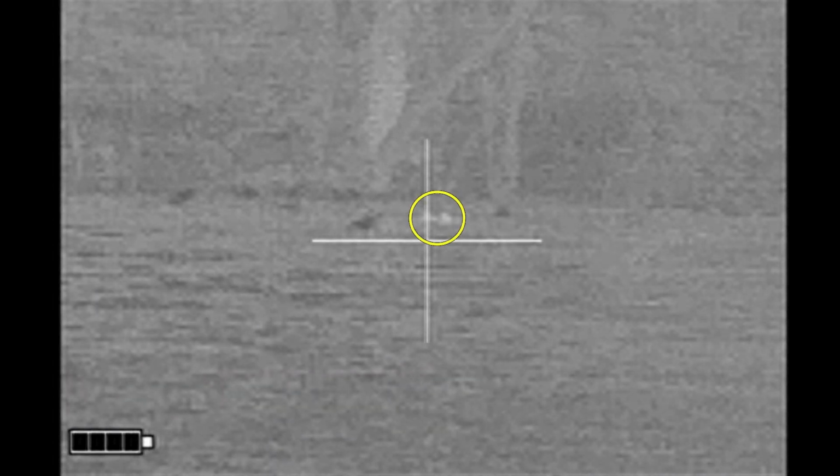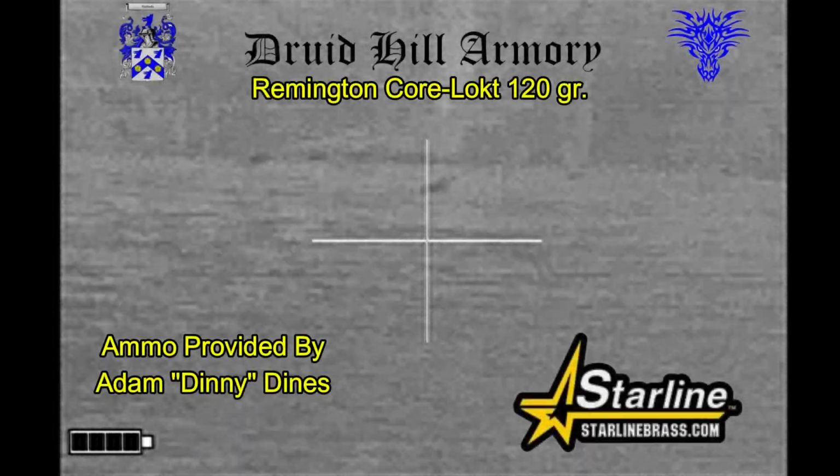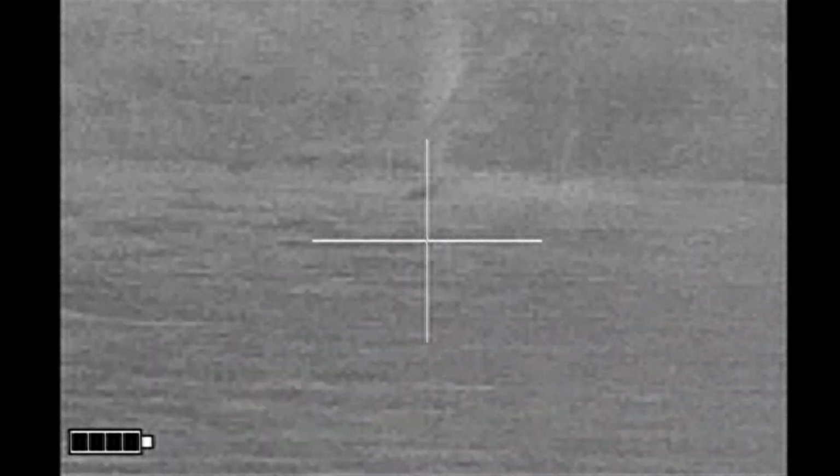That's the beaver right there. I'm in white hot mode this time instead of black hot. Here we go. Looks and sounds like a good hit with my Remington Core-Lokt 120 grain bullets loaded by Druid Hill Armory and the Starline brass that my buddy Dinny provided for me. And there the beaver starts its curly shuffle.